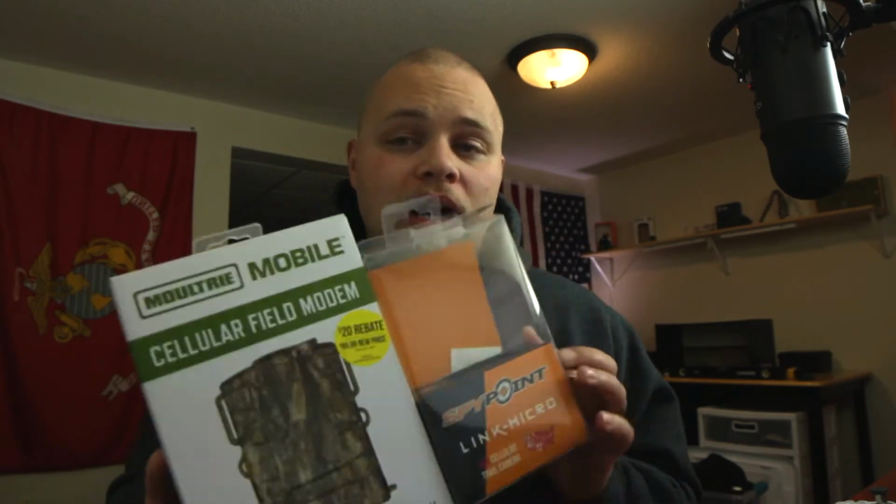With that said, I have been running both of them for 2 months. They have sent over 2,000 photos each, roughly. My batteries are still 100% with the Energizer lithiums. Don't go cheap on batteries. If you just get the Energizer lithiums, you'll be set. Keep that in mind as well.